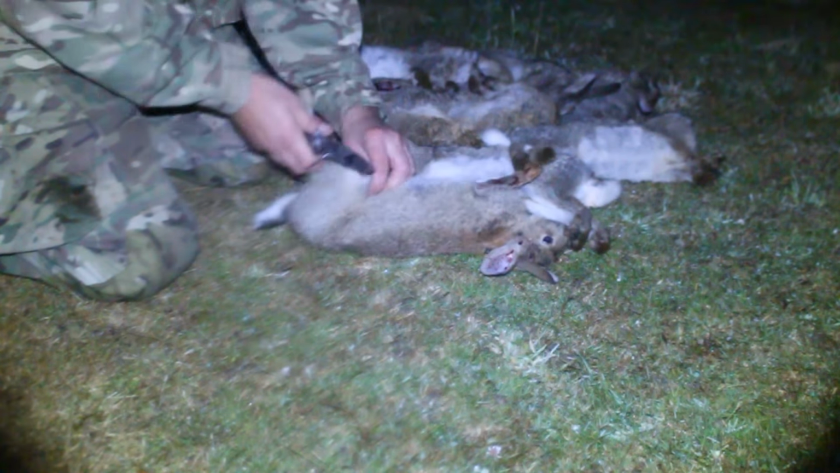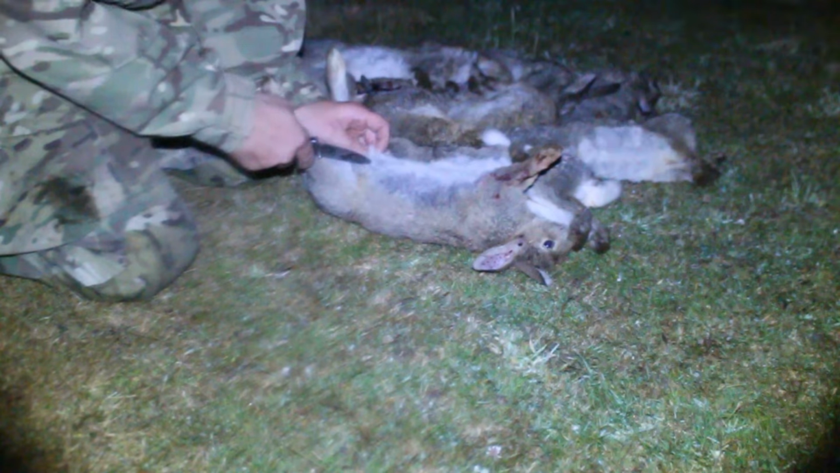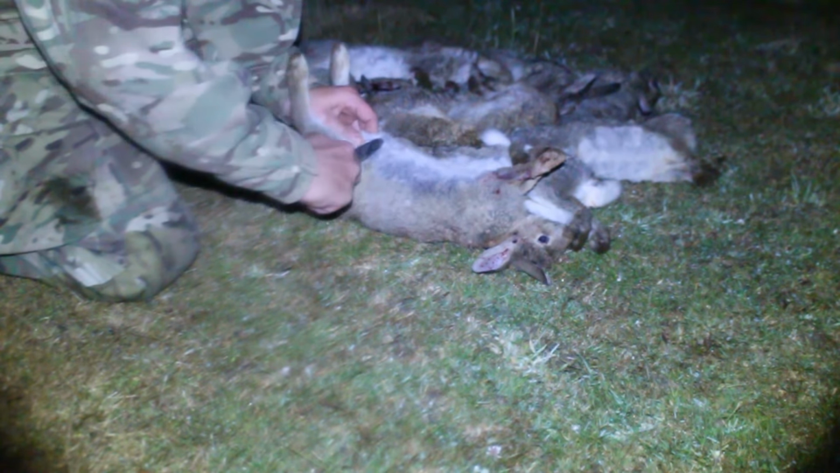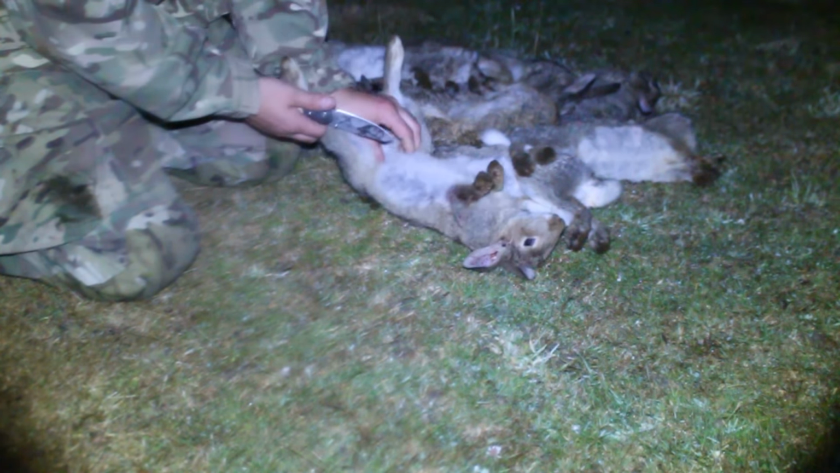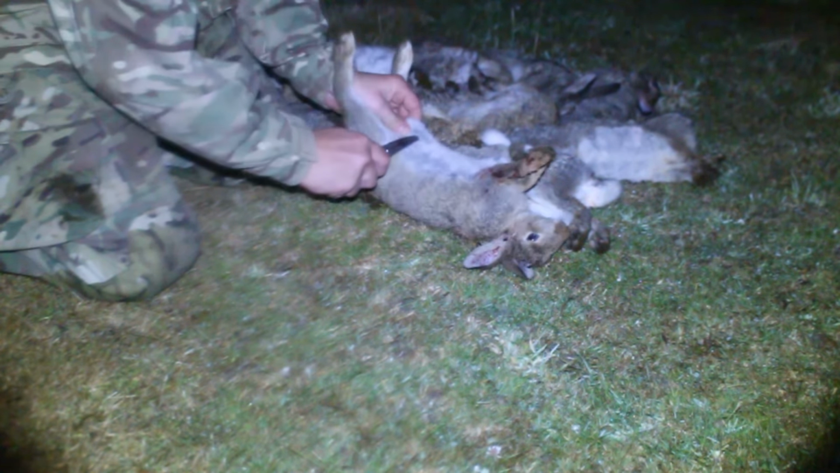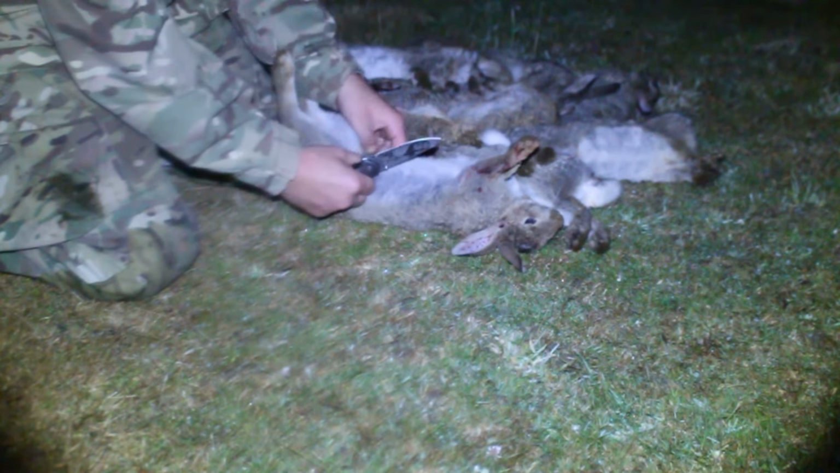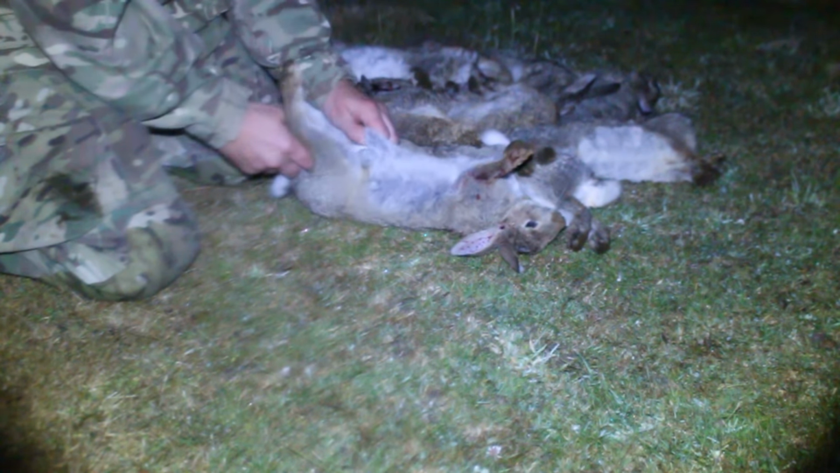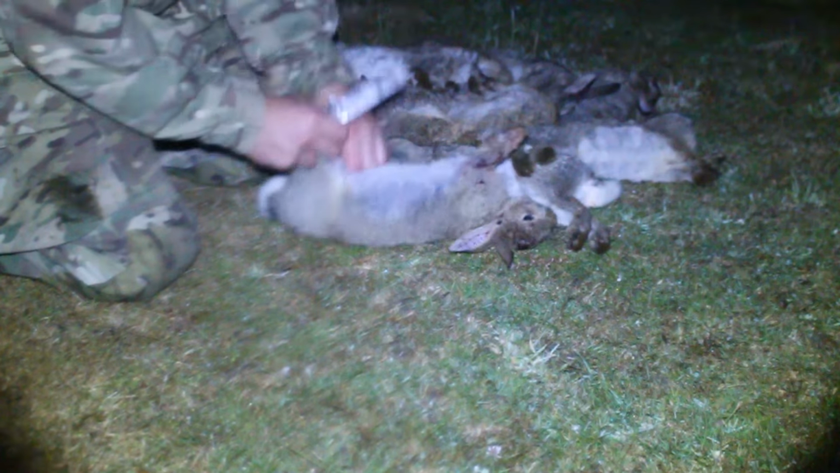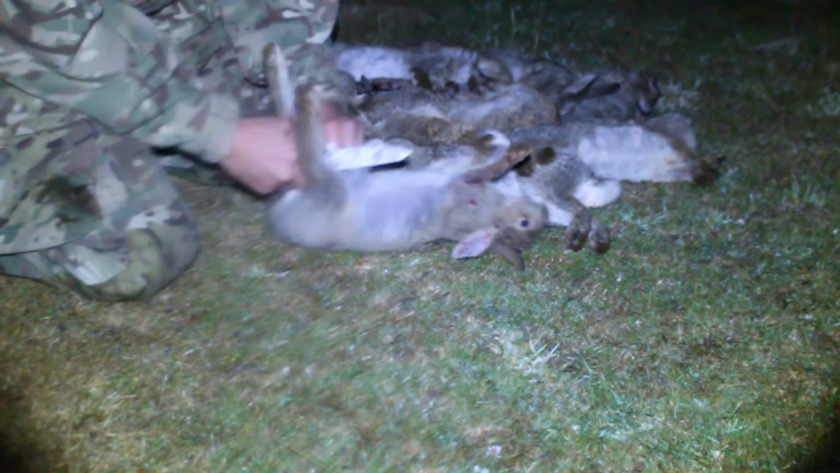Now, there are a number of ways that you can gut a rabbit. One is using a knife, and the other is not using a knife. I'd gutted 4 rabbits this evening without using a knife until the 4th rabbit, when I was pushing the guts out, instead of the guts coming out of the back, they decided to come out of the front and explode all over my leg and knee. A little bit of a stench, so I decided to gut the rest of these with a knife.